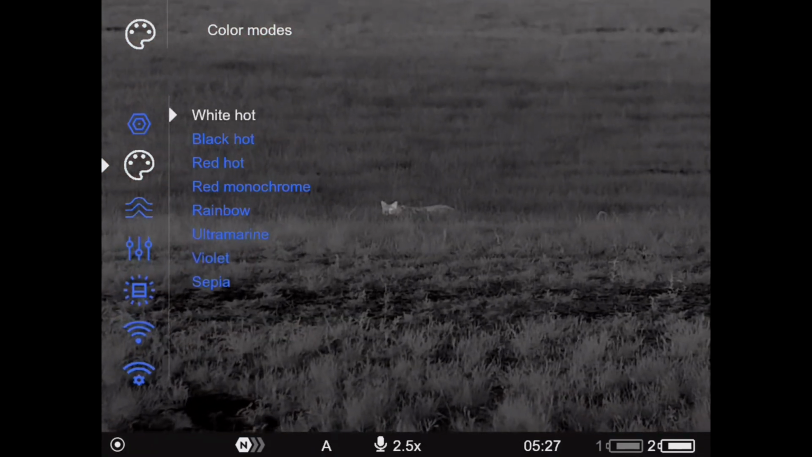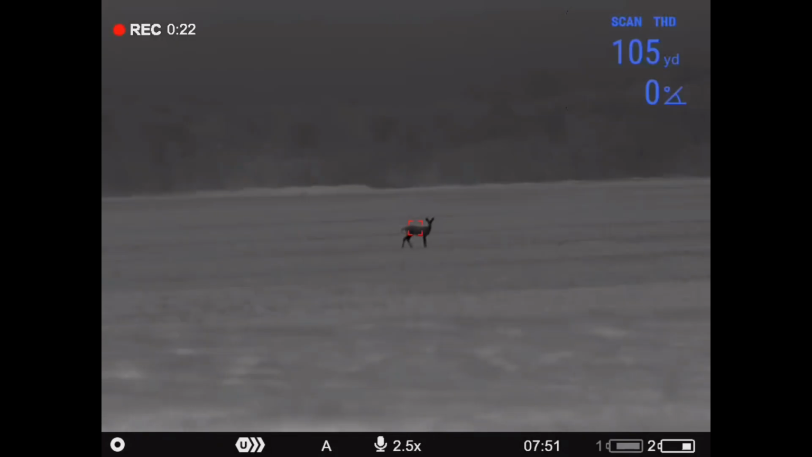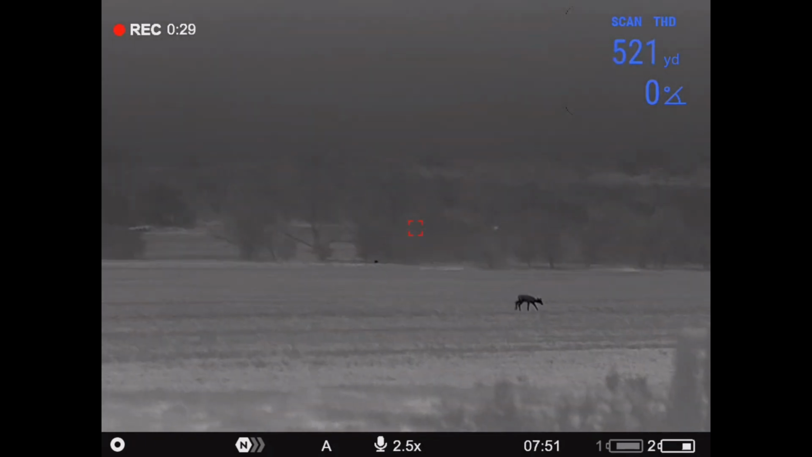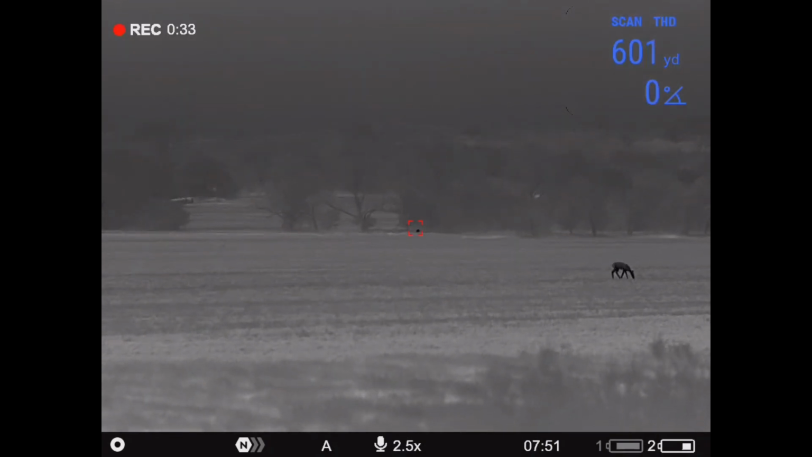I was blown away by how good the LRF in this is. I was easily rangefinding deer out at like 950 yards, and being able to tell that they're clearly deer running around in a pasture at 950 yards. I felt like that was a really good tool. This thing's going to be superb for the guys coyote hunting in the Midwest that are looking for something they can set up on a stalk and identify what animals are coming in at 500 plus yards. So really cool.